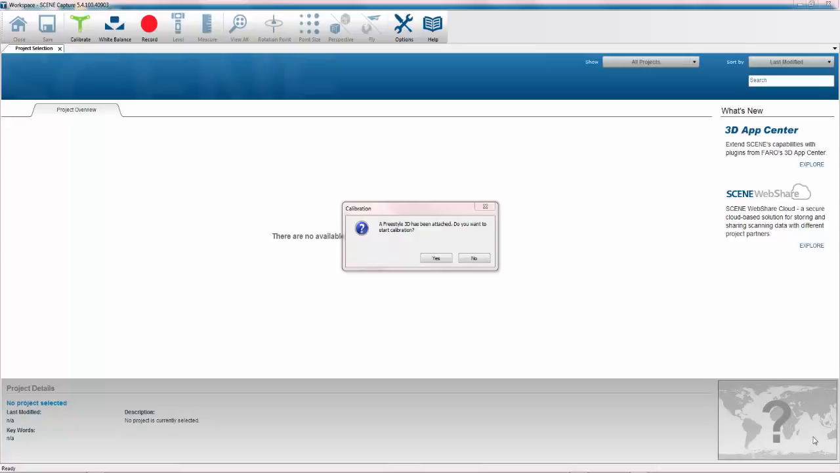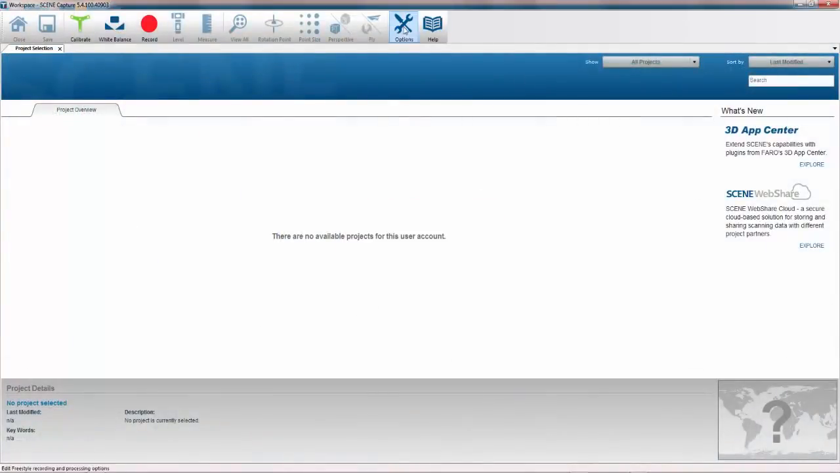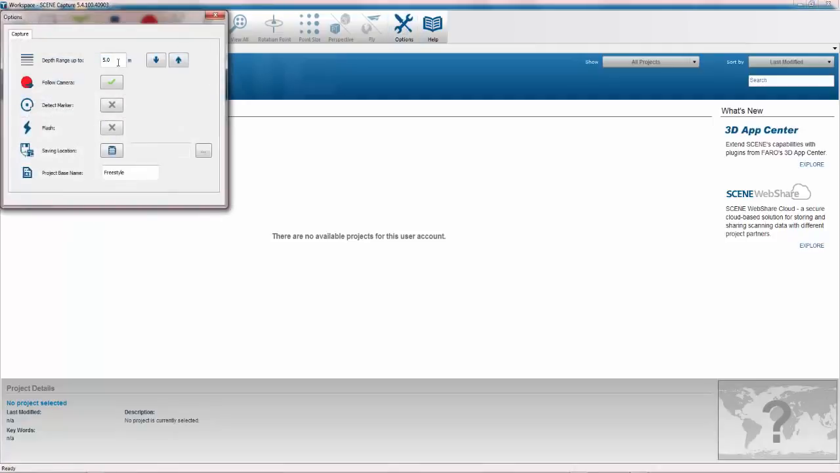Also, every time you start a scene capture, you have a dialog box that asks whether you would like to do a calibration. All I'm going to do is click no on that, and then to induce some errors, I'm going to go in and change my range to target to be 0.5 meter. I'm going to leave detect markers and flash off for now, and I'm going to leave the default name.